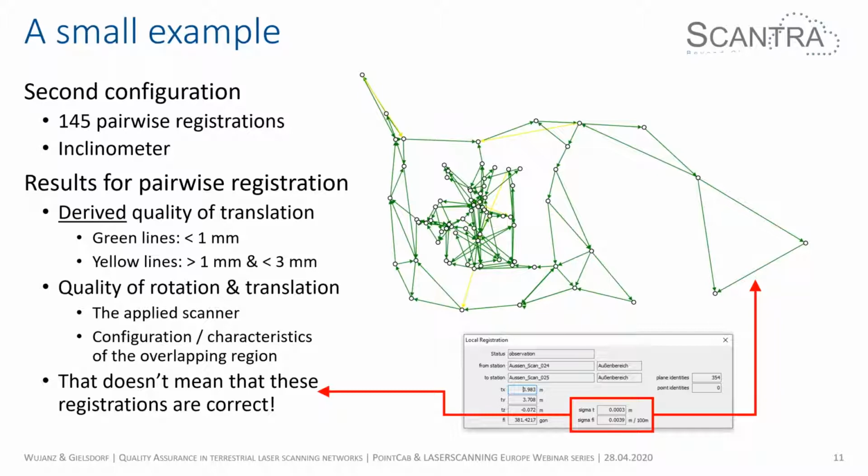Quality means, as you see at the bottom in this small box highlighted by the red box, sigma T and sigma phi. If you happen to be a surveyor, then you know that sigma highlights the so-called standard deviation, which is a quality measure that we use in this field of science. Sigma T means that the translation is shaking by, in this case, 0.3 millimeters, and sigma phi highlights the rotation. That can be considered as some kind of shaking, some kind of haziness of the measurement. But again, it doesn't mean that these registrations are correct.